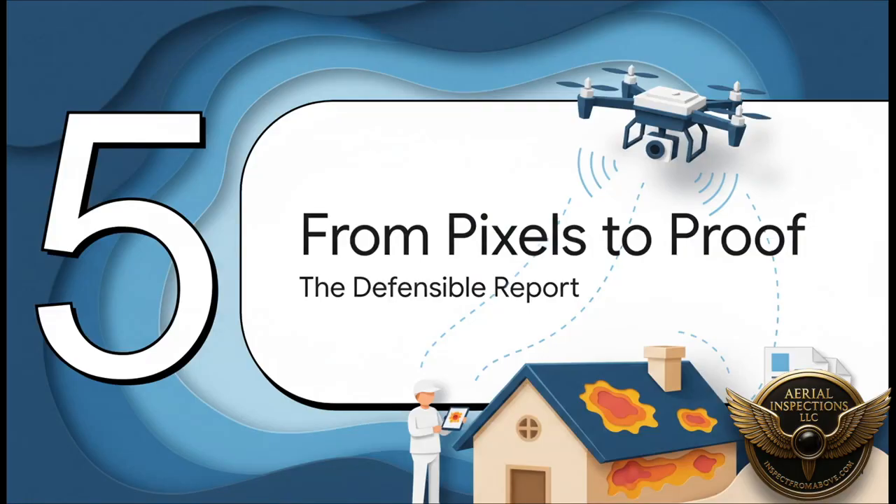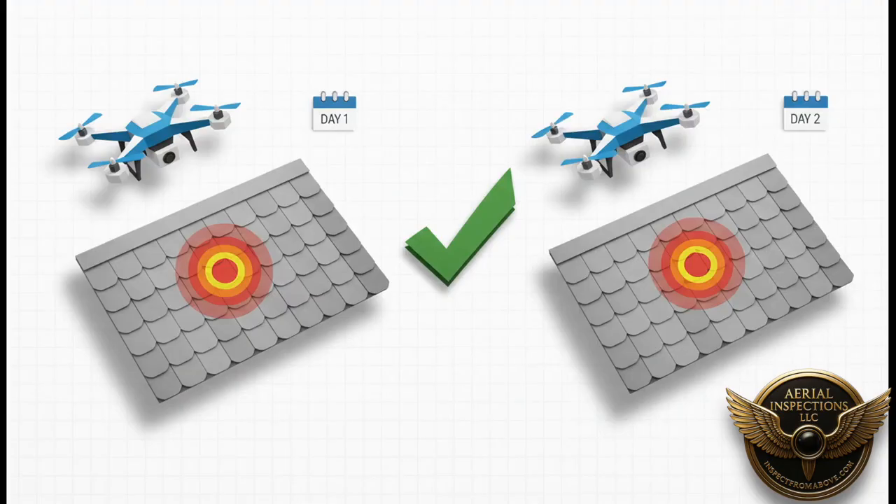So, the drone has landed, the batteries are cooling off, but this mission is far from over. Now comes the final, and maybe the most crucial phase: turning those thousands of pictures of raw data into irrefutable proof that the building owner can take to the bank. And to meet industry standards, especially for something as critical as a multi-million-dollar roof, Jane schedules a second flight within 48 hours. Why? To prove the anomaly is persistent, that it wasn't just some weird one-off event. If that spot shows up again under the same exact conditions, her confidence in the finding just skyrockets.